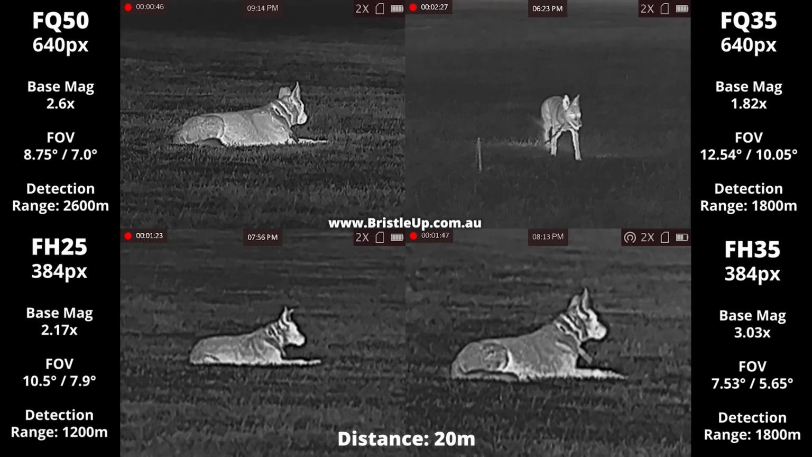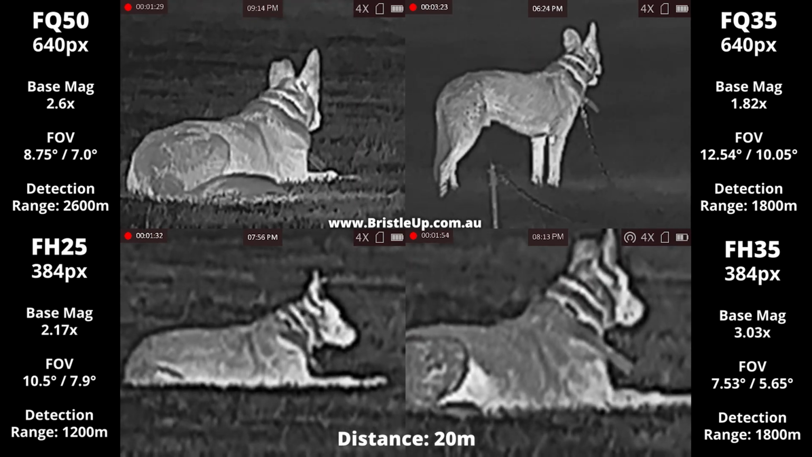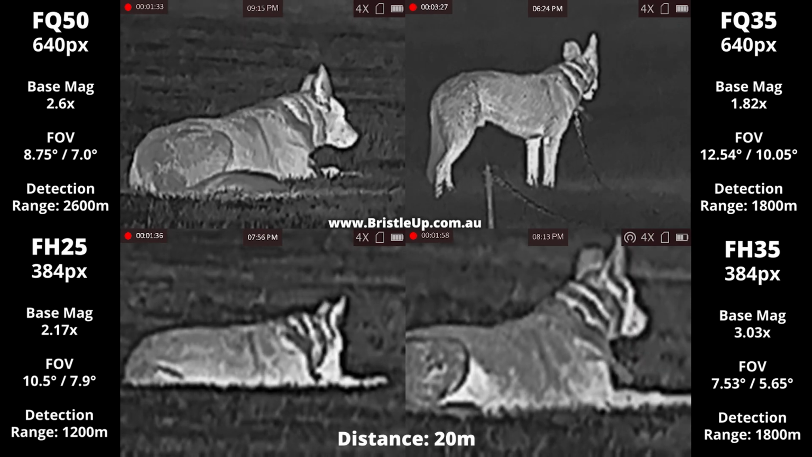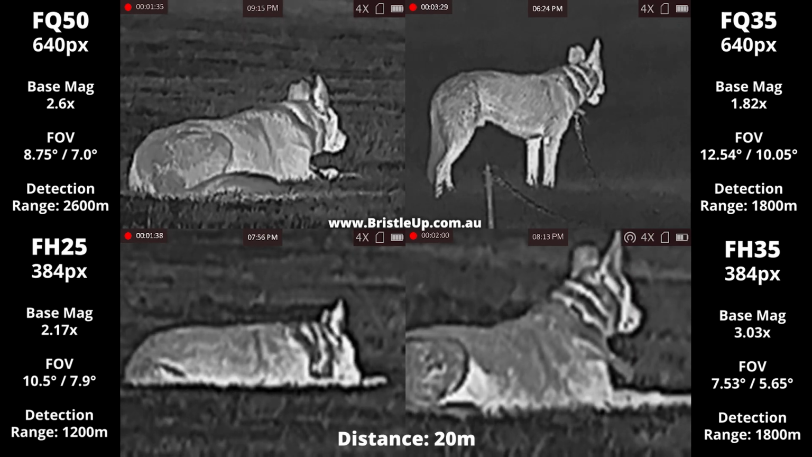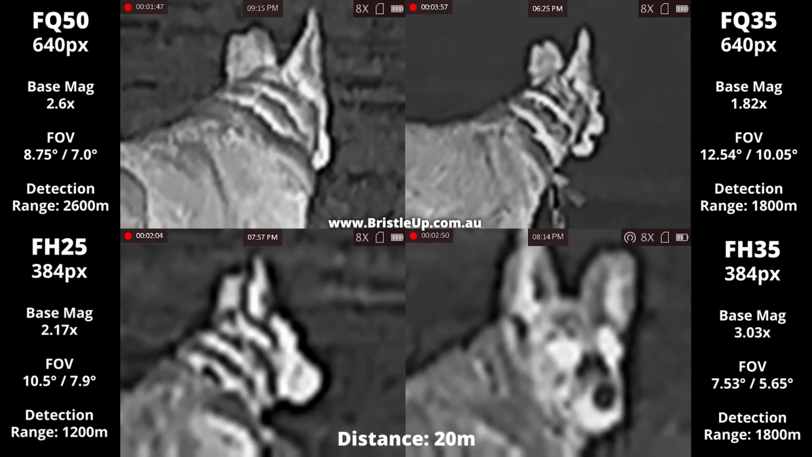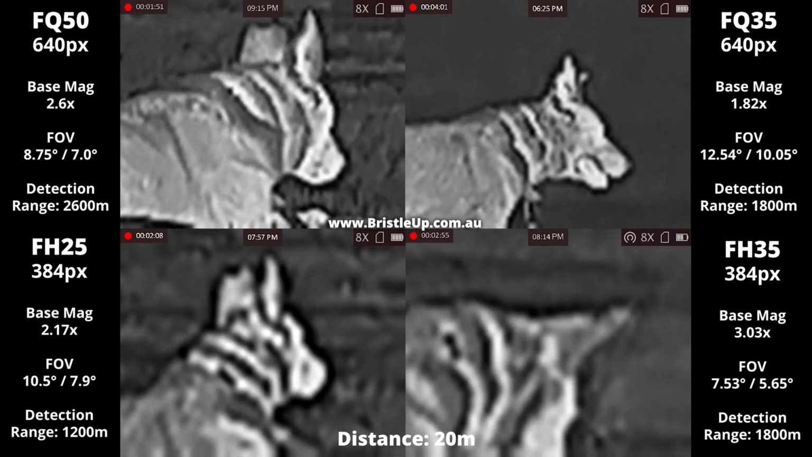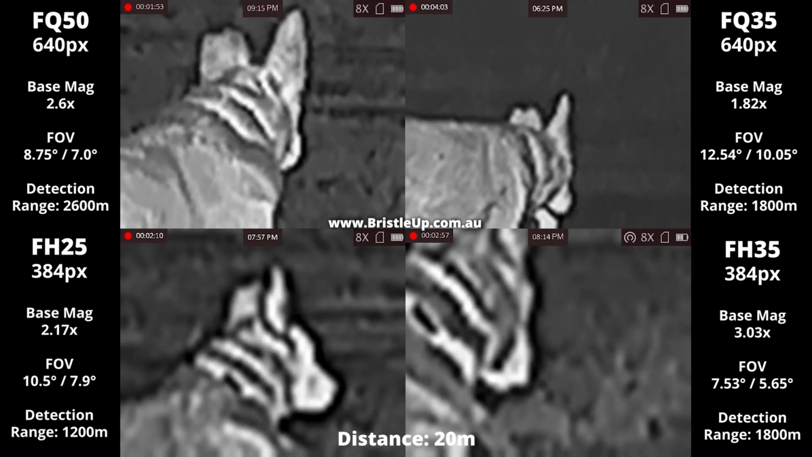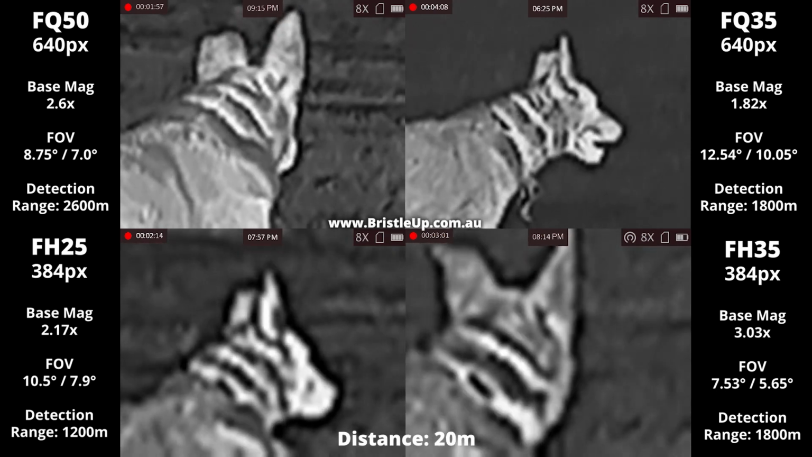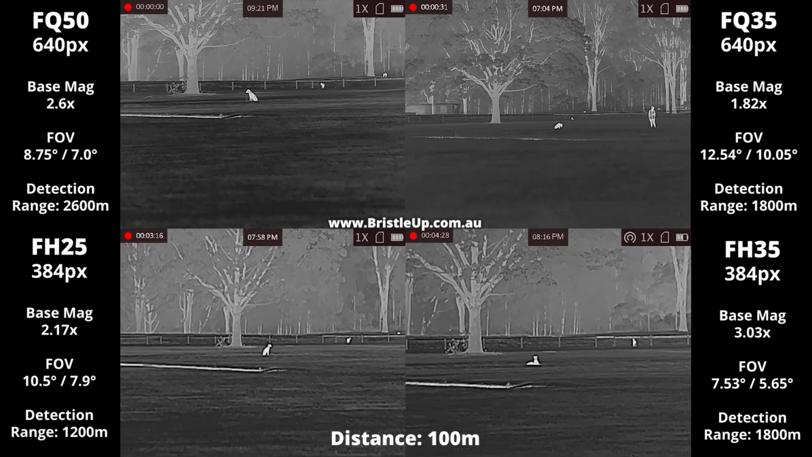So what is the millikelvin rating? Basically, it determines how sensitive it is to changes in temperature. The lower the rating, the more accurately it can detect heat, and the better the image quality, particularly in tough conditions like high humidity, drizzle rain, and light fog. While doing this review, we compared the Falcon to some other units, and we were surprised to see just how big of a difference that drop in the millikelvin rating makes.